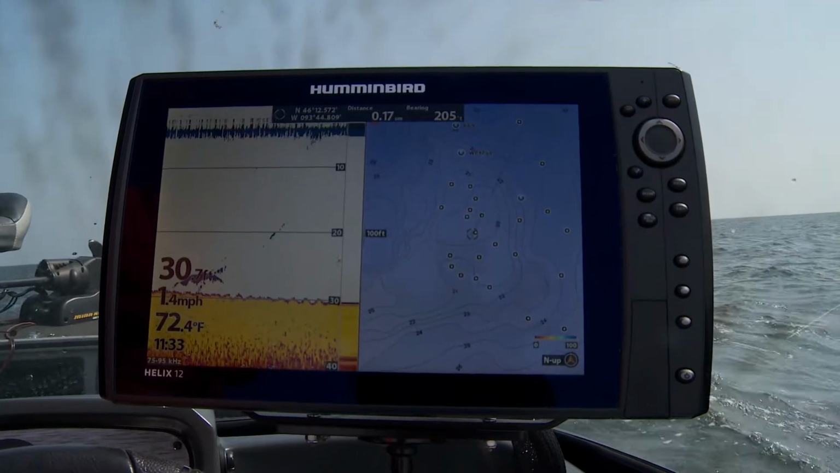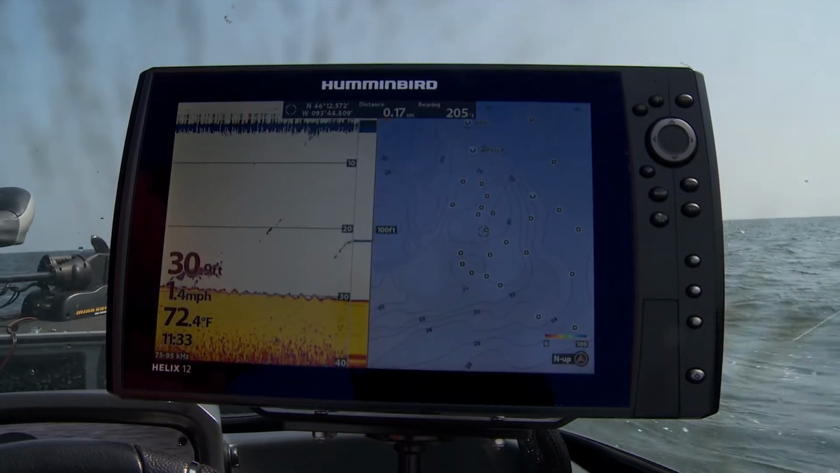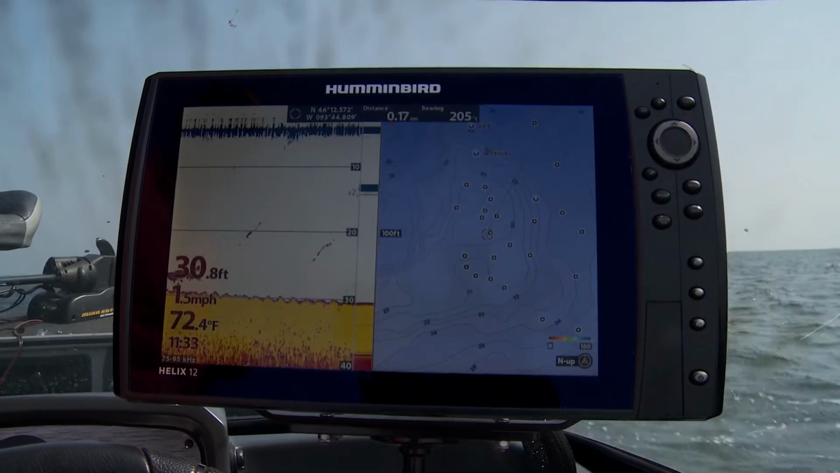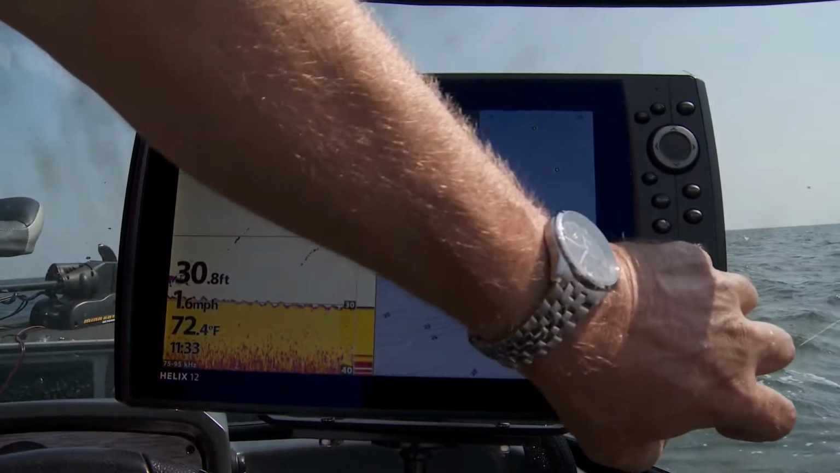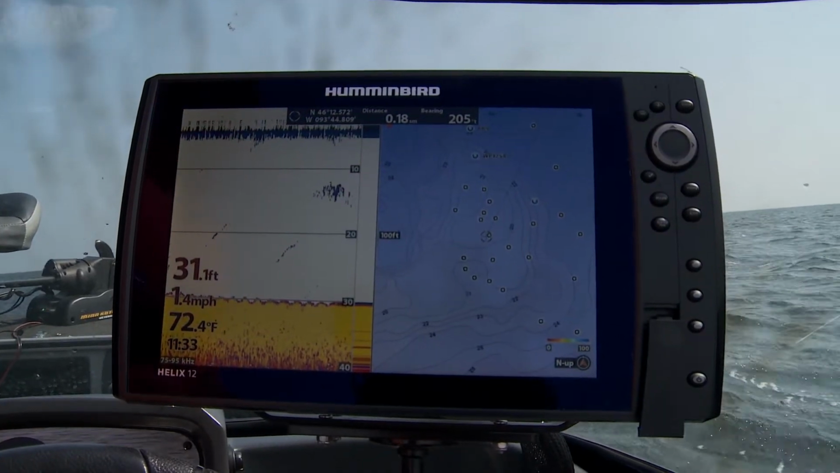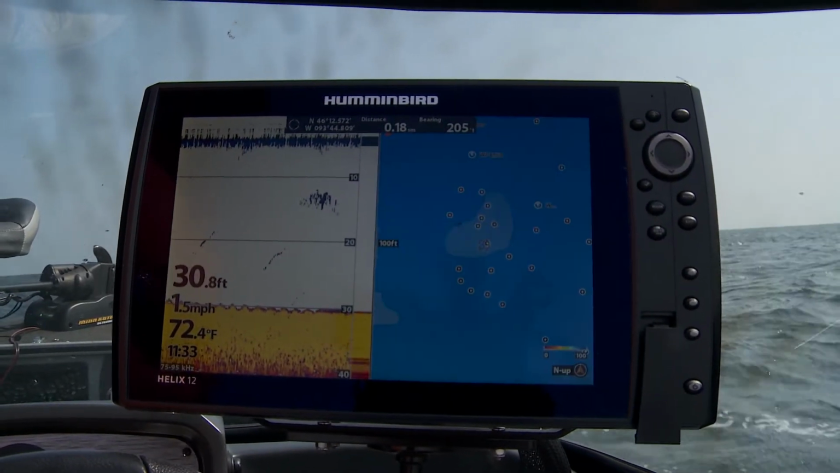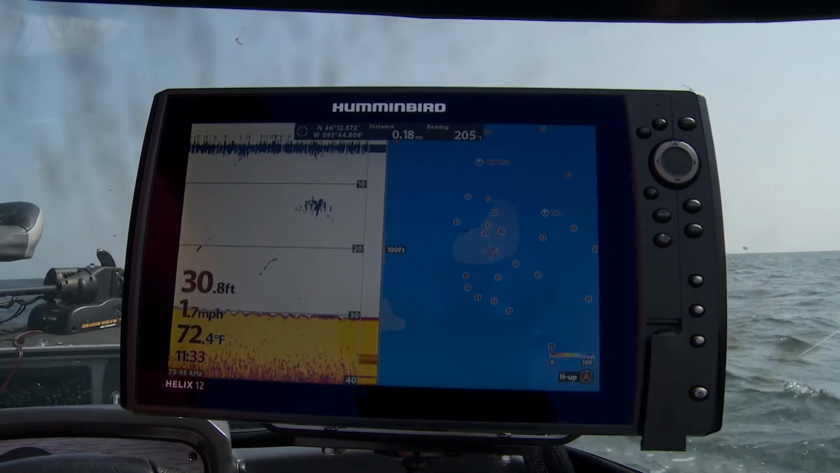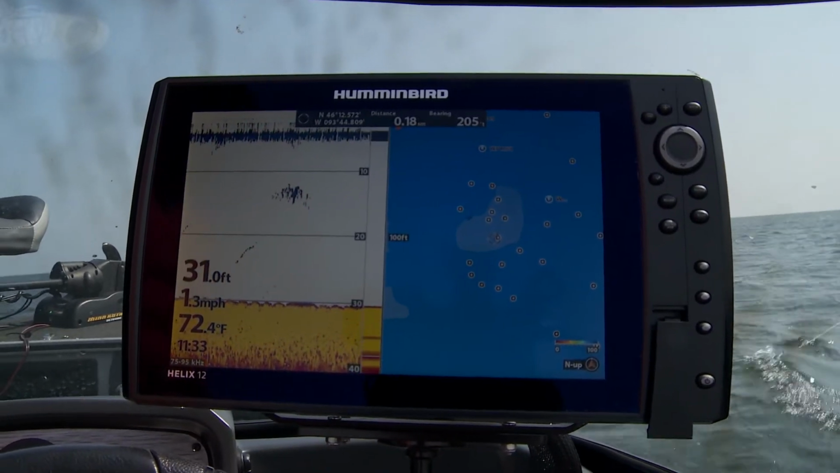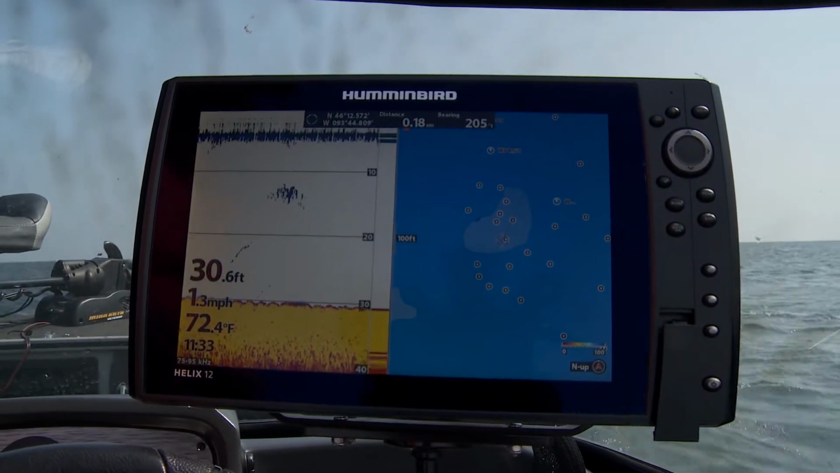Now I want to show you something. Right now I've got a Lakemaster map up on the screen. This lake here is in 1-foot contours, but what I'm actually going to do is take that mapping chip right out of there, and you're going to see that all of a sudden that map's going to go away, and now I'm down to just something that's very generic. It shows that I'm sitting on a hump. And I want to make a real map of this. So let's say I was on one of those lakes that didn't have that contour.